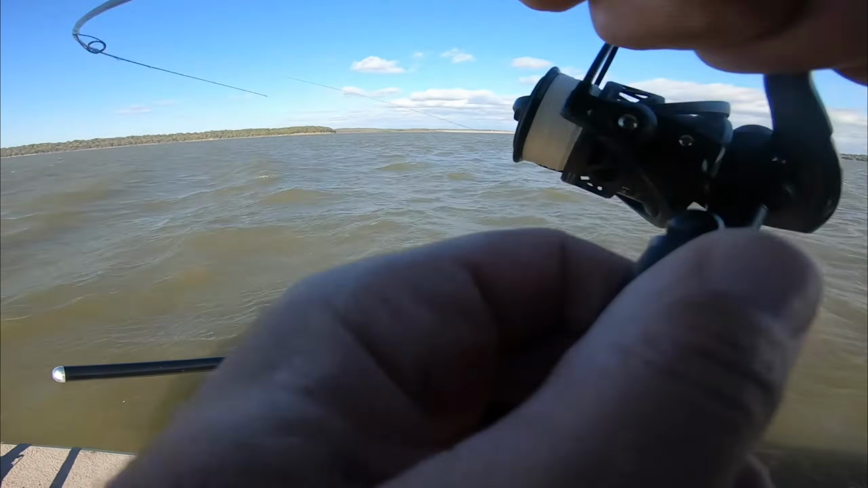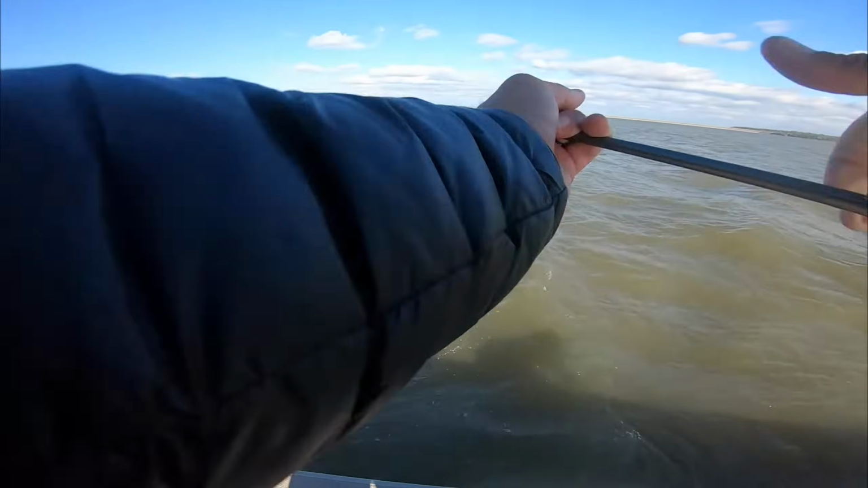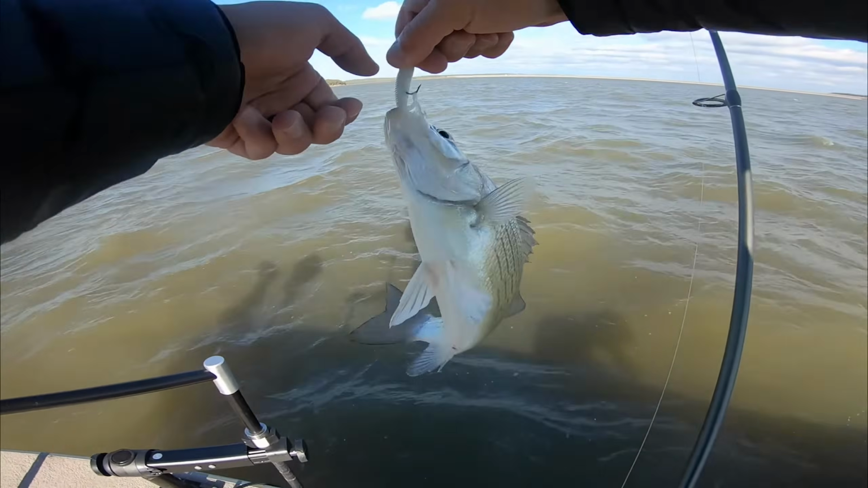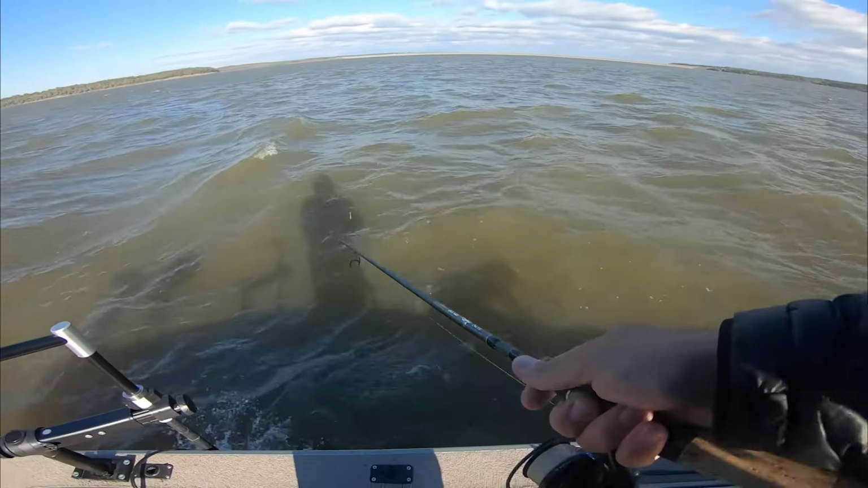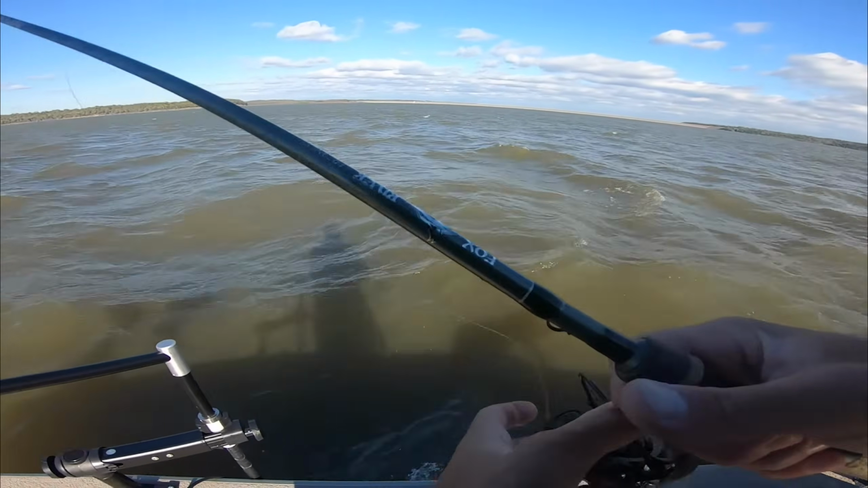Feeling like a whitey. Yep. And that's good too, because the people that I have coming down from Nebraska, some regulars of mine, they want to keep some fish, and white bass that size are the perfect ones to keep. So if we can just keep doing that over and over, it's going to be lights out.